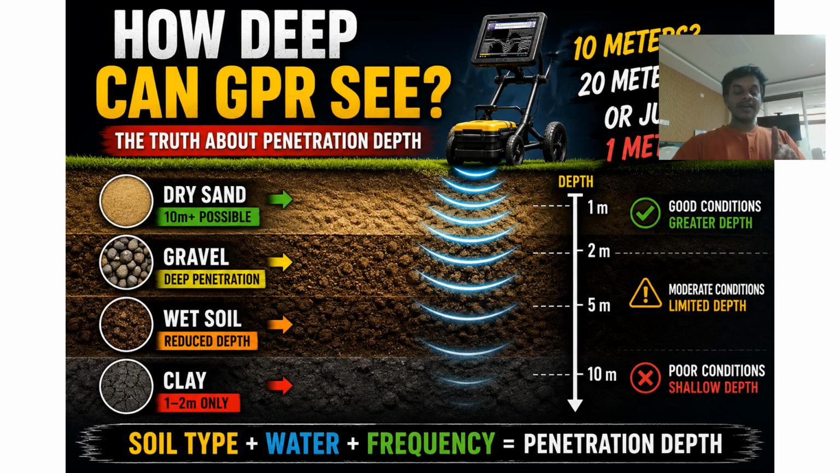The second factor we are going to discuss is water. Water is one of the biggest controls on GPR performance. For example, there is a land and it rained, so the water content is increasing. Then what will happen? The signal slows down and it will also lose energy. That means there is a lesser penetration depth.